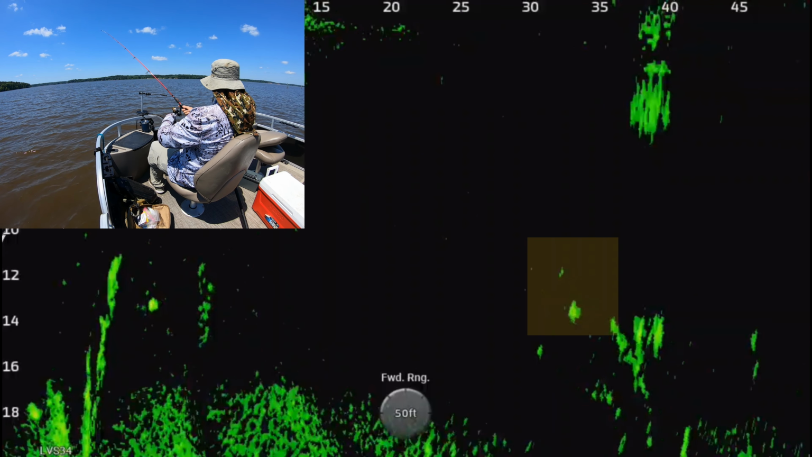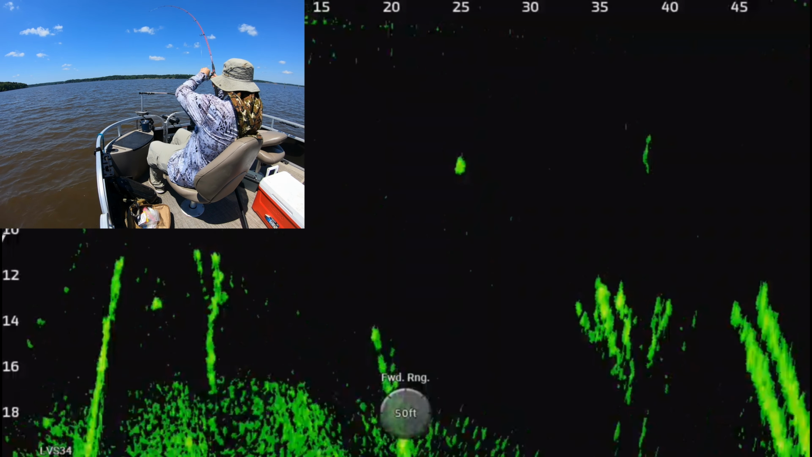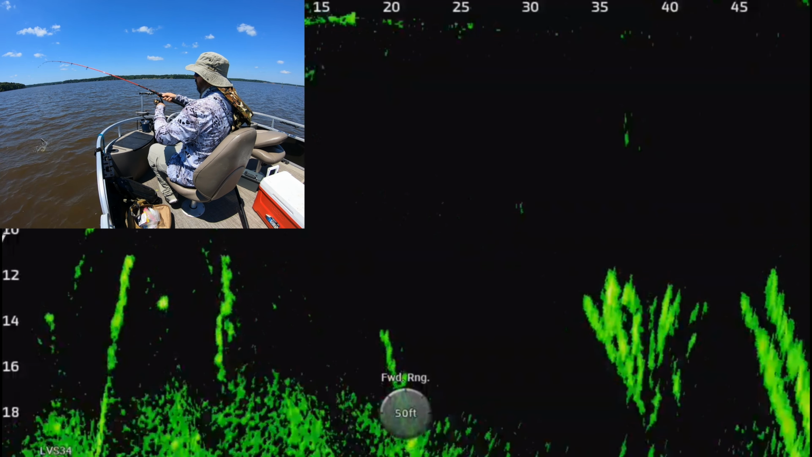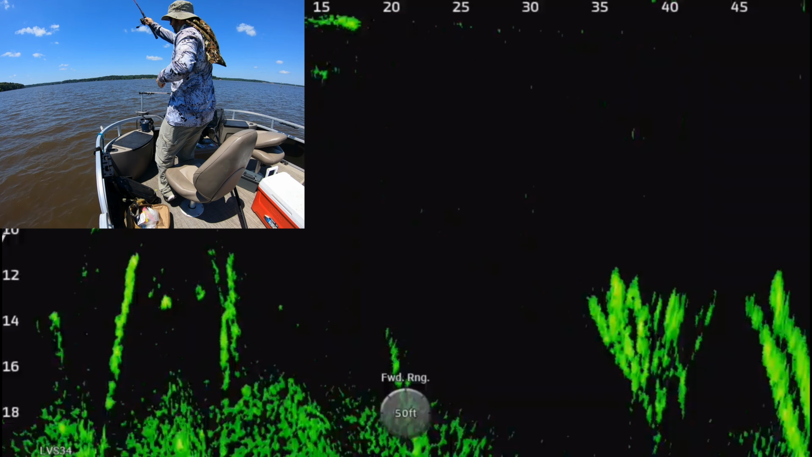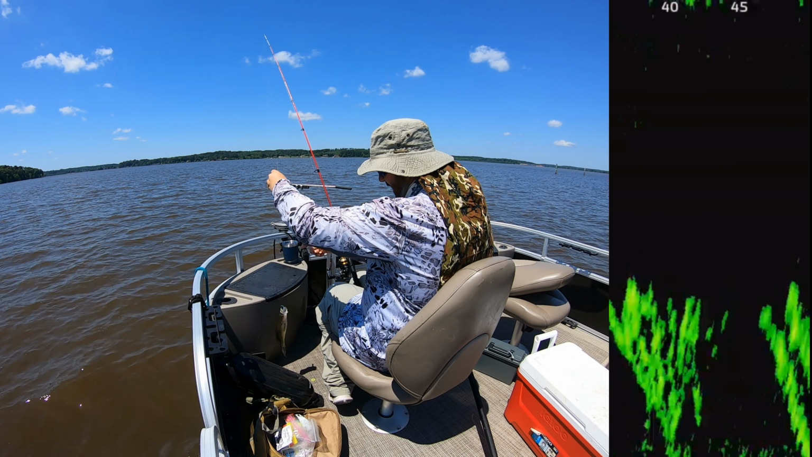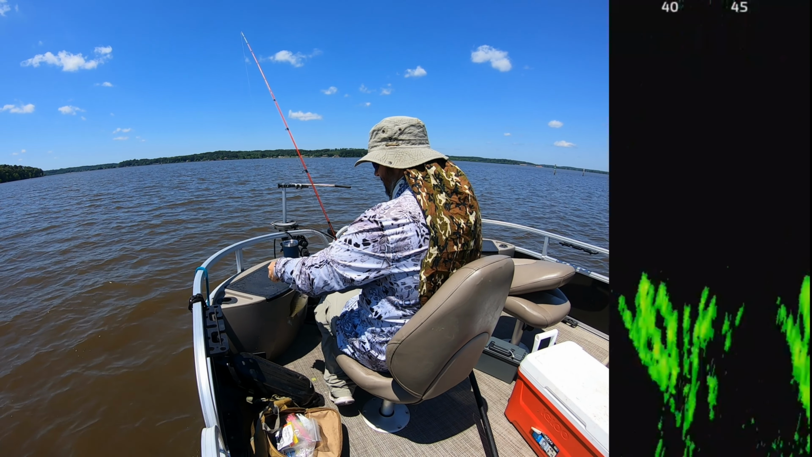Yeah. Oh, that one came up aggressive, but he didn't get it. He just scared his buddy off. He was aggressive. He's moving. Oh, he's jumping out of the water. Look at that. That was an aggressive crappie right there. Really aggressive. But it was a really good day in the water.